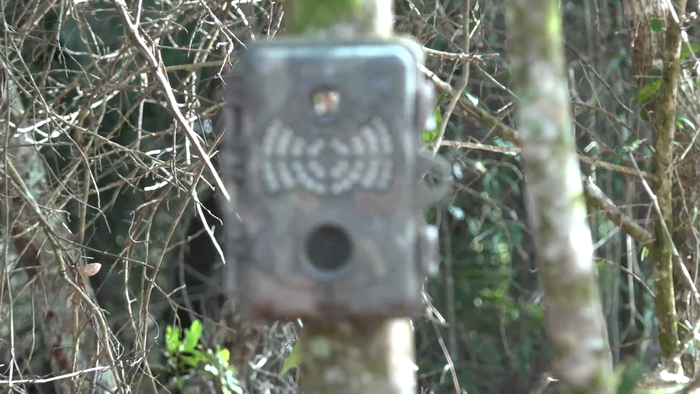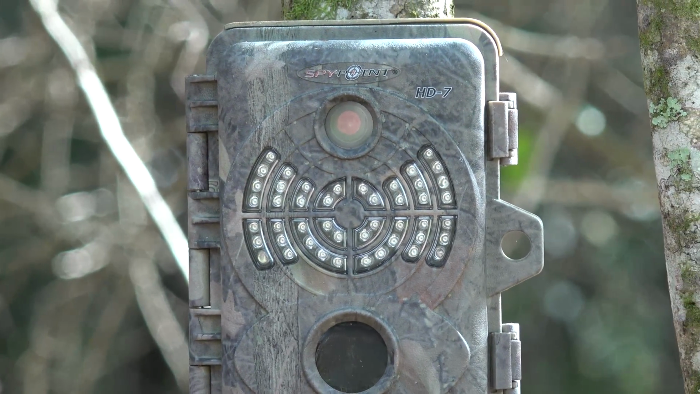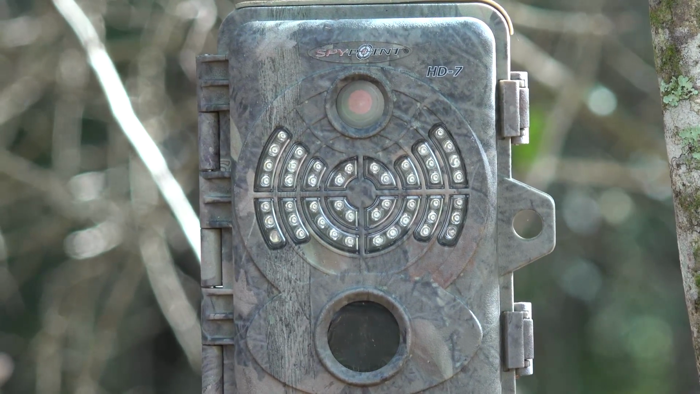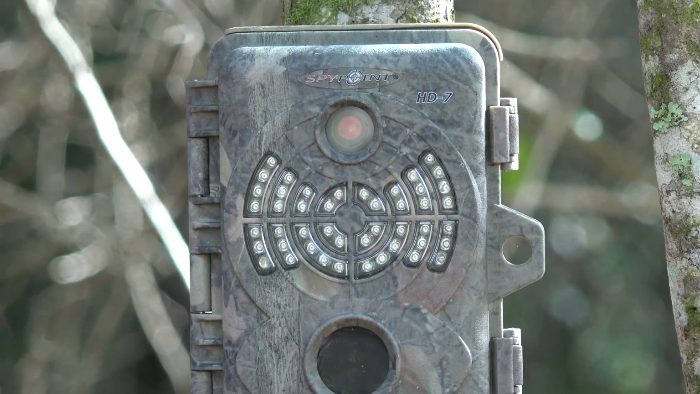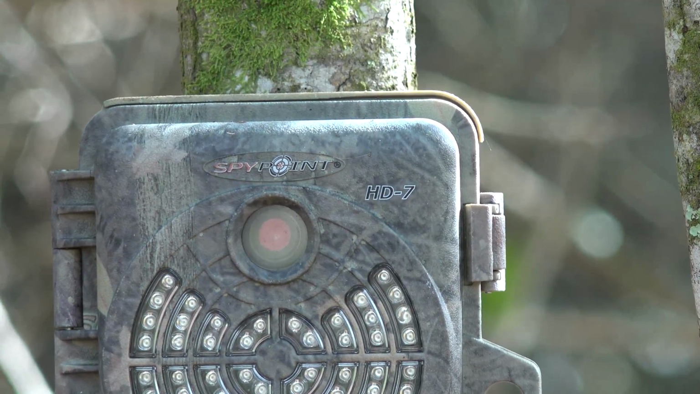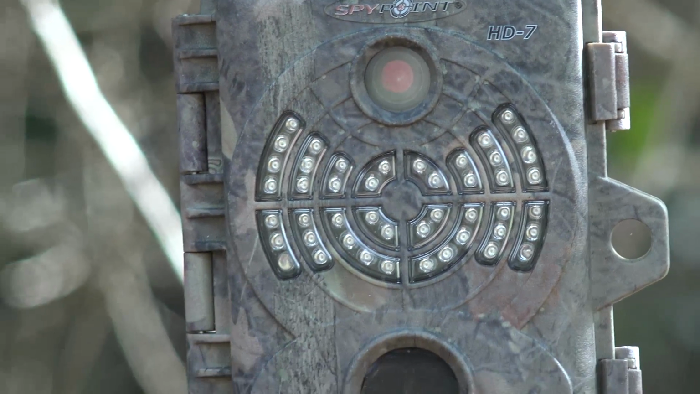Now what happens at nighttime, this is taking video of me right now, but at nighttime all those little LEDs you see there go into infrared mode, and they glow red. They don't shine out a big spotlight, they just glow red. And that's what catches the deer's attention, and you'll see them in the video. They're kind of staring at it, trying to figure out what's going on. This camera is a Spypoint, their model HD7, which is high definition.